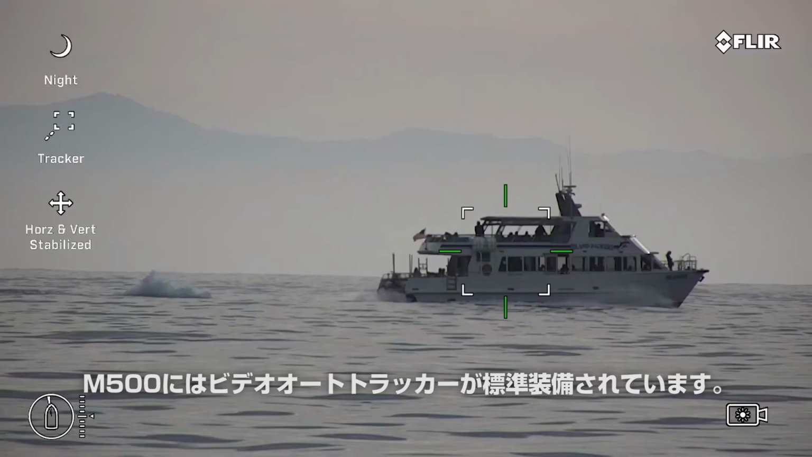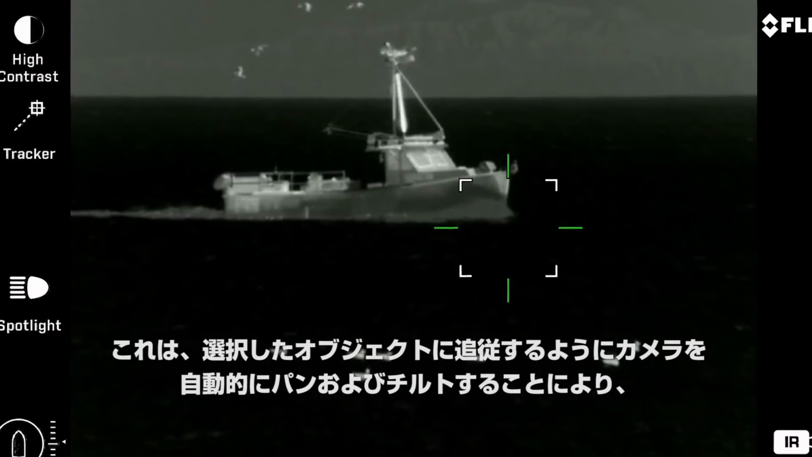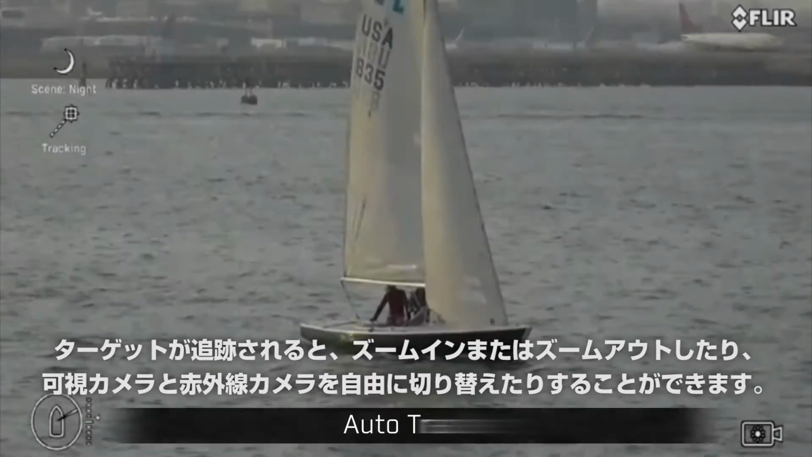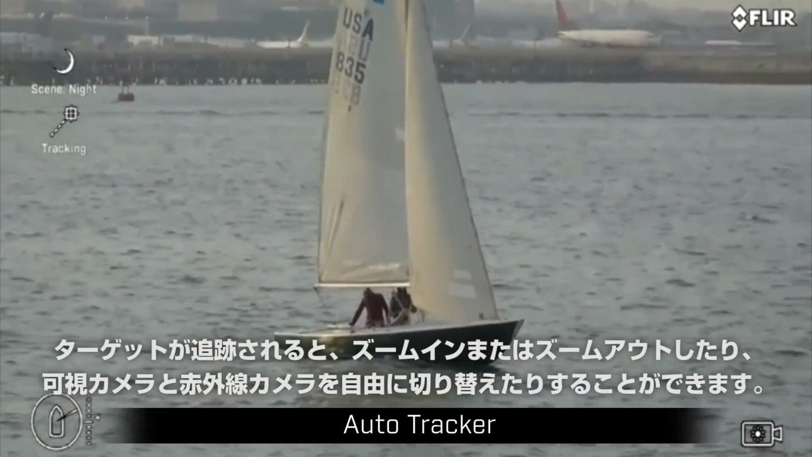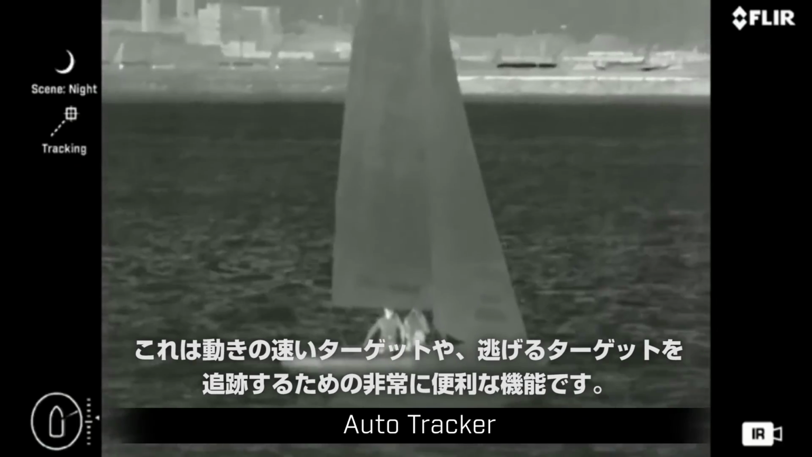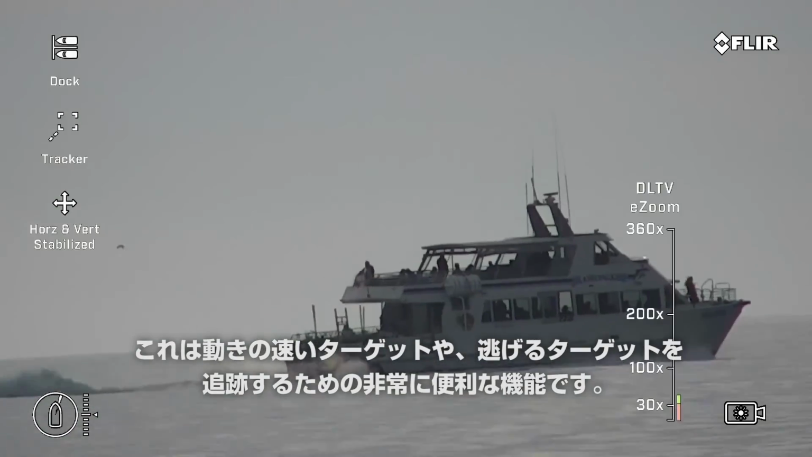M500 comes standard with a video auto tracker that can help reduce operator workload by automatically panning and tilting the camera to follow a selected object. Once the target is in track, you can zoom in or zoom out and even change freely between visible and thermal cameras. This is an extremely useful feature for tracking fast-moving targets or targets evading pursuit.